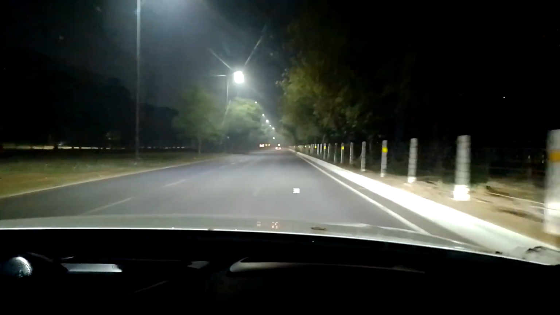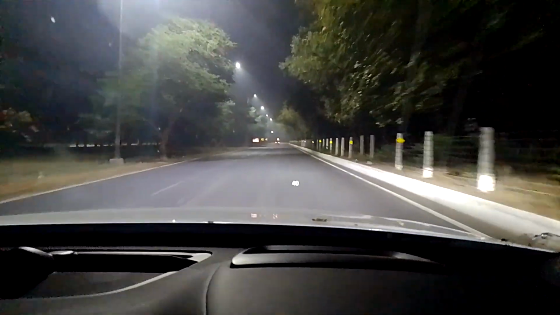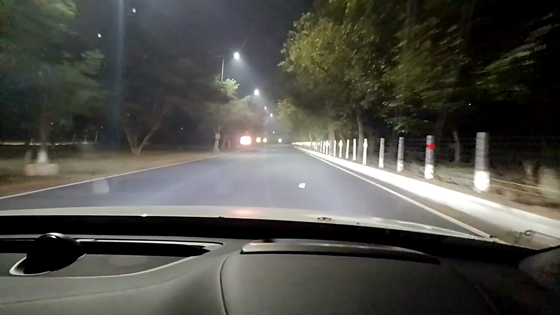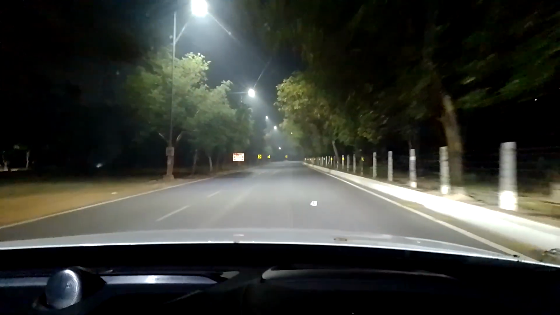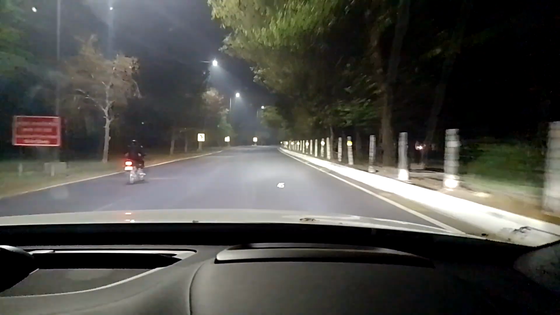Low beam. High beam. That's the low beam, high beam.